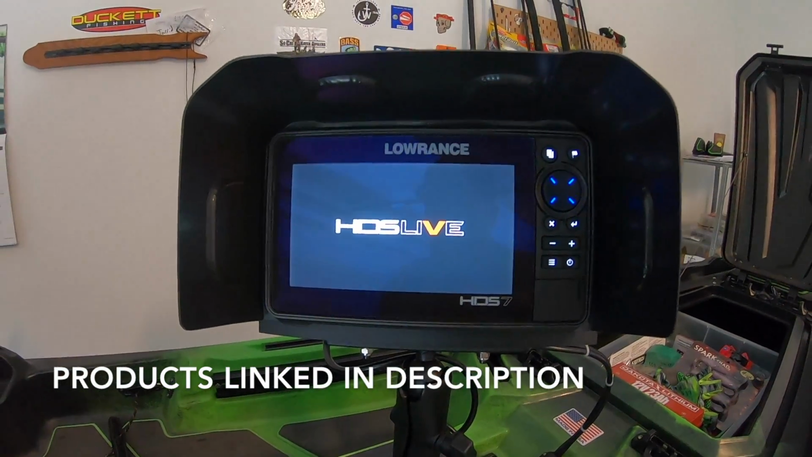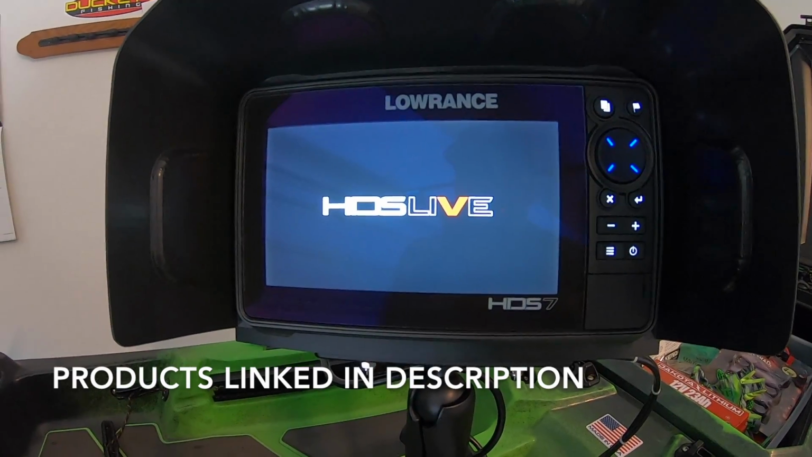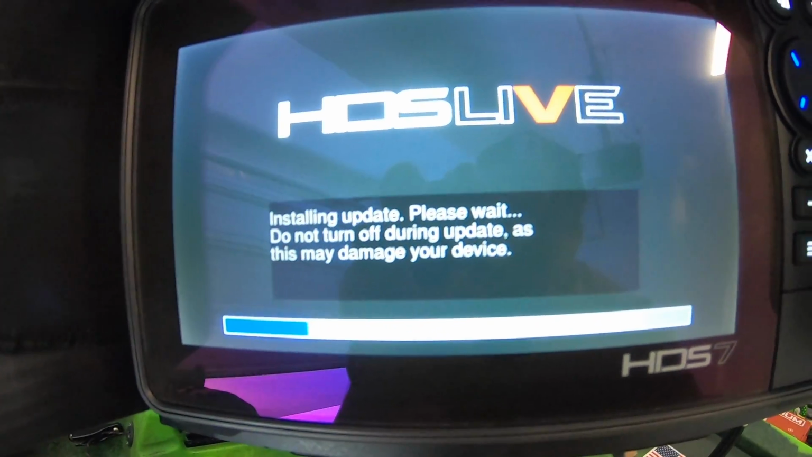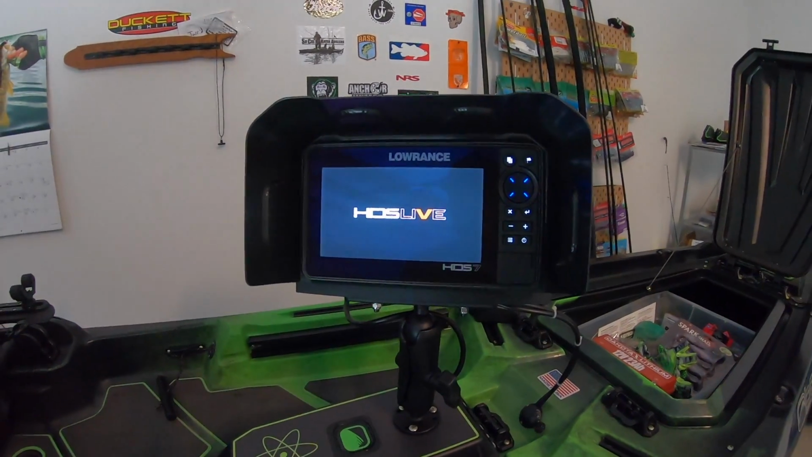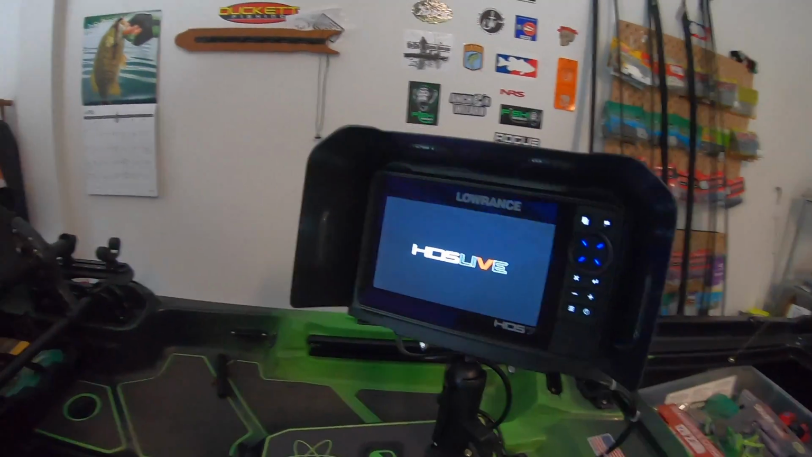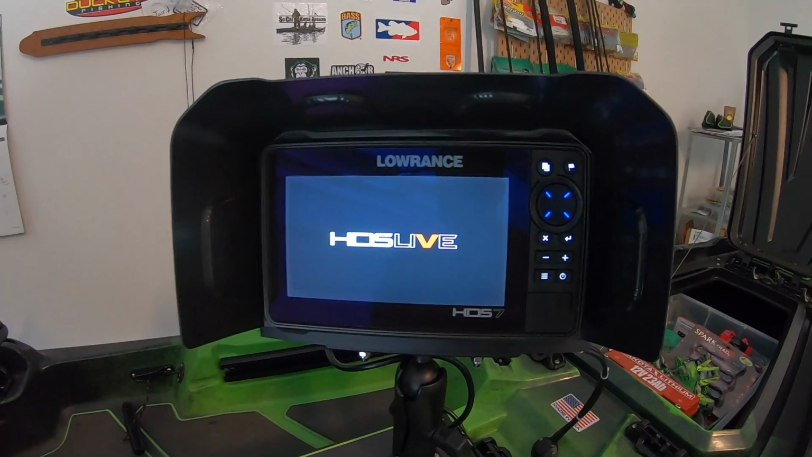This unit has just been awesome for me out on the water. It's really changed my eyes and my perspective being out on the water. Right now it's installing an update, or it's restarting the update that I just put on it. And this unit has just been incredible, you guys. It's a 7-inch unit, complete touchscreen. I run the Berley Pro Visor on it as well, so it helps with the sun glare and rain protection.